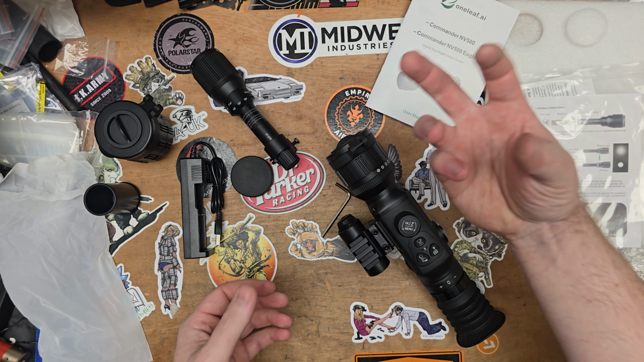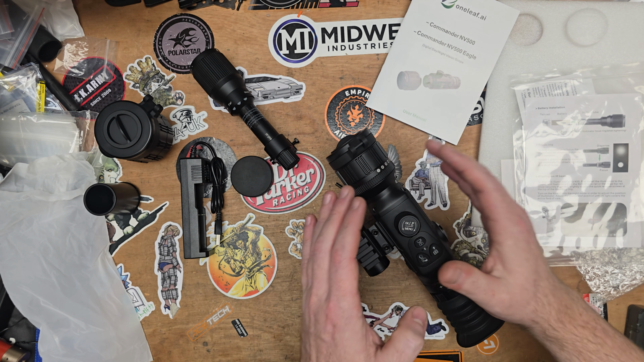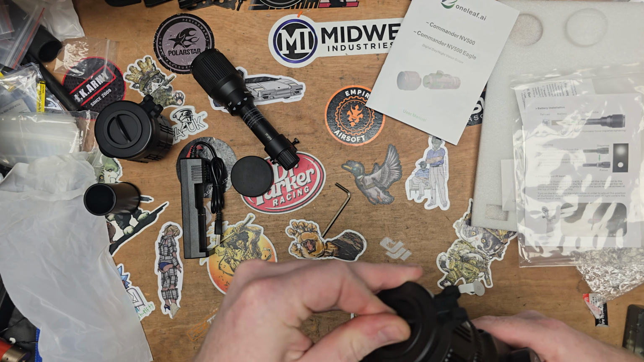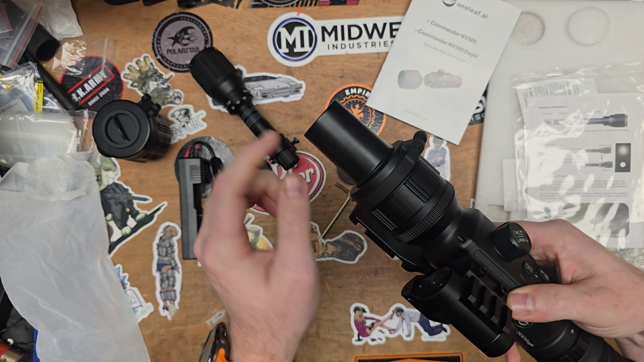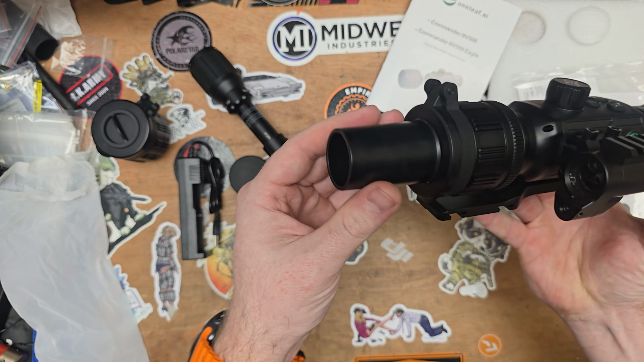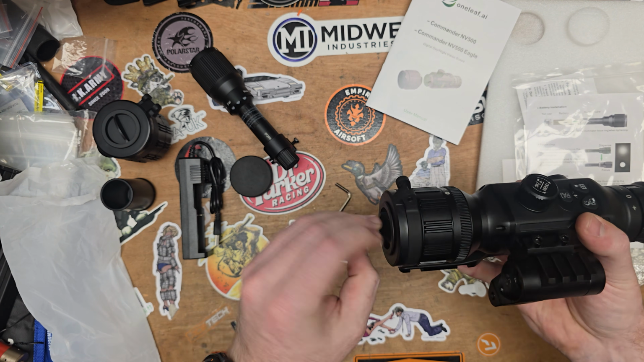So I've got aftermarket irises on my PVS 14. Nice feature that is included in the optic. It just gives you a little bit more choice. Now, I imagine, let's say you're shooting in the daytime, that's when you would use this. I think it did say in the camera not to use this when you're using nighttime mode. I think it's basically in the day, it just stops glare and things like that. So that's also another little accessory that they include in the box.